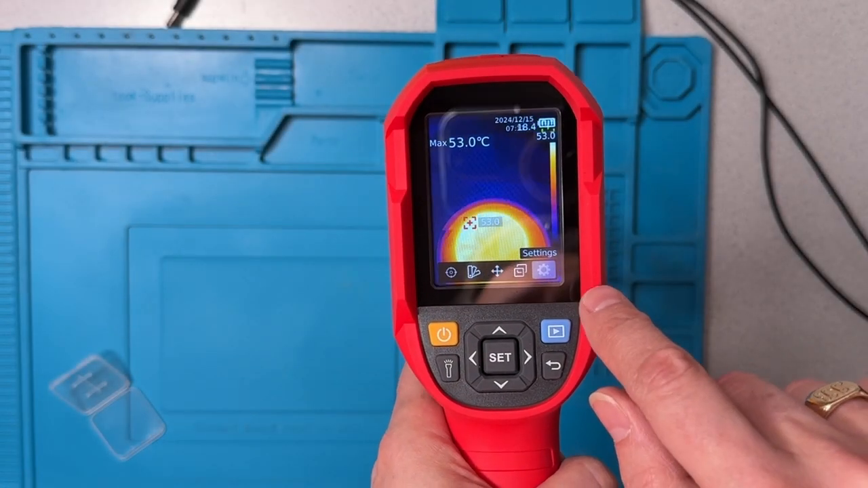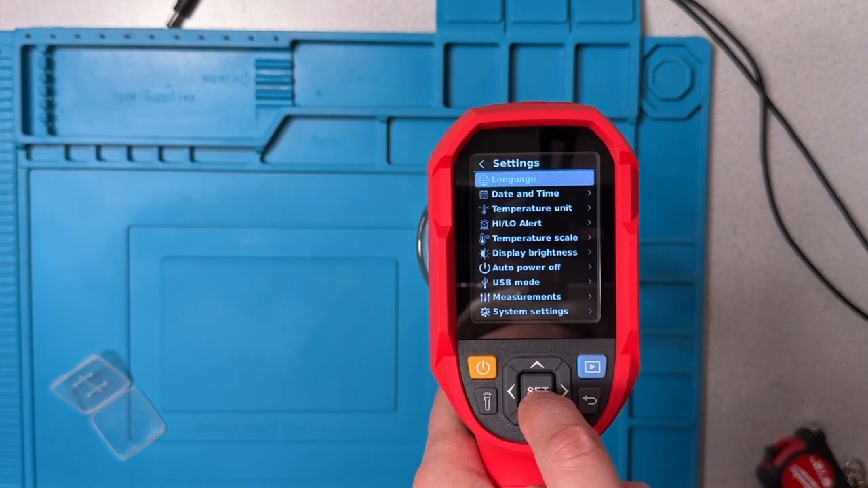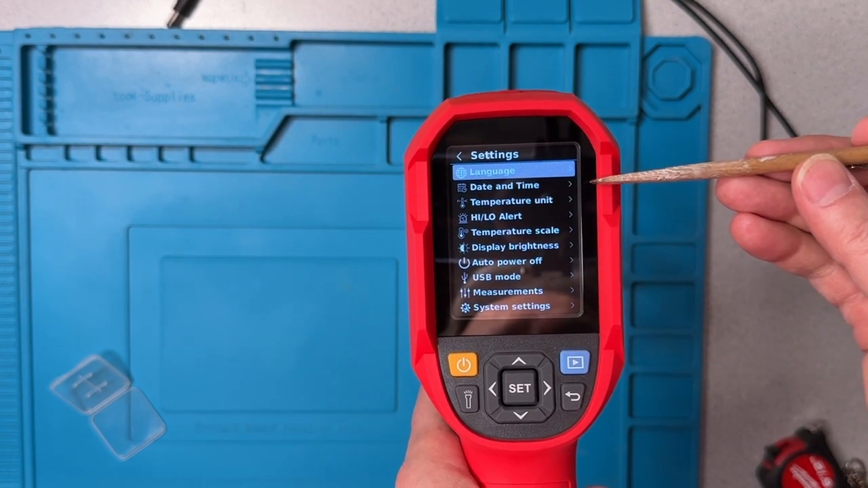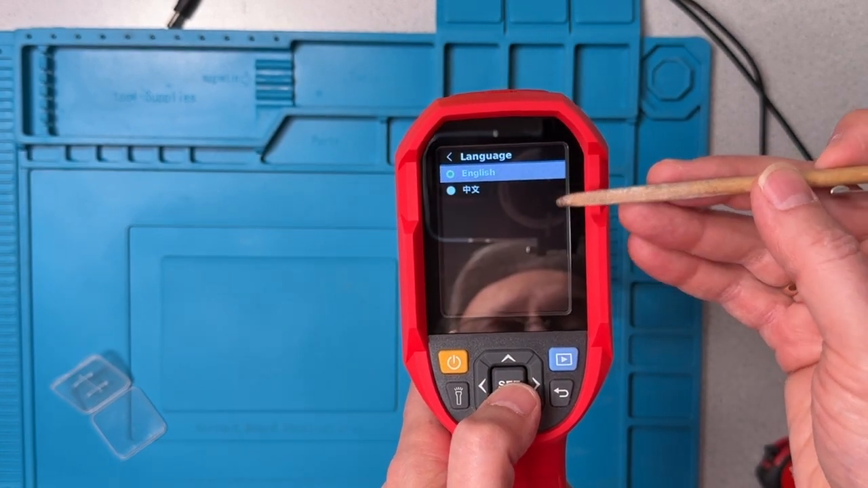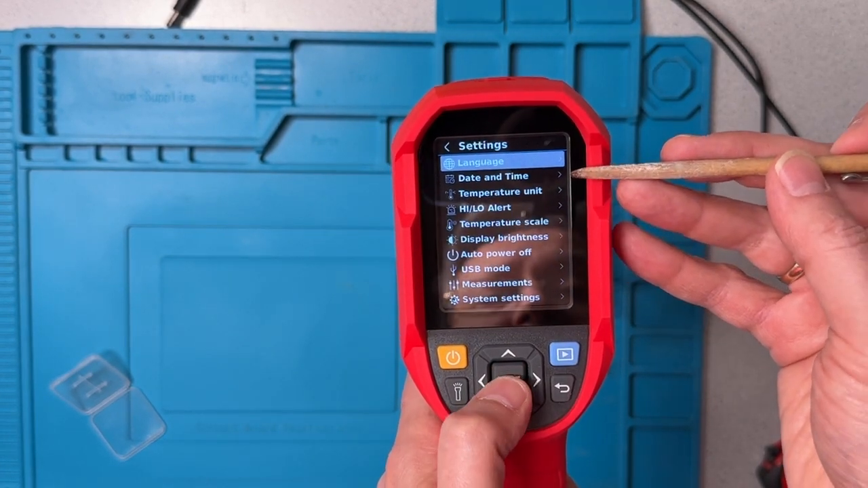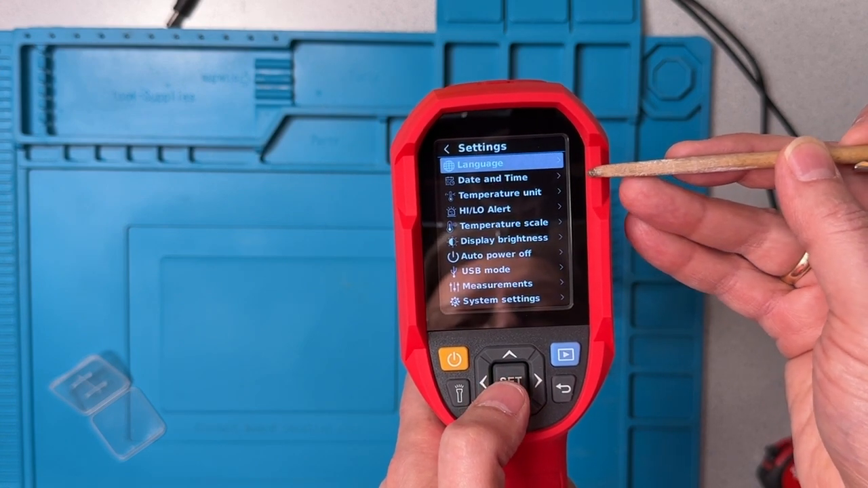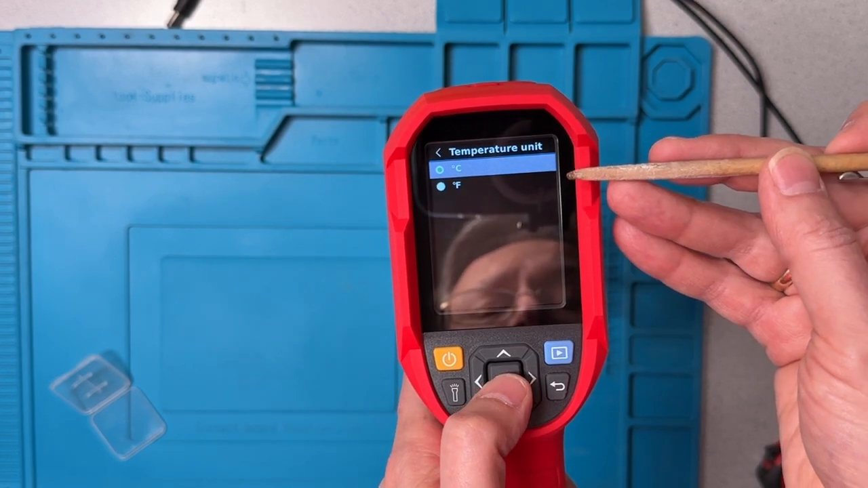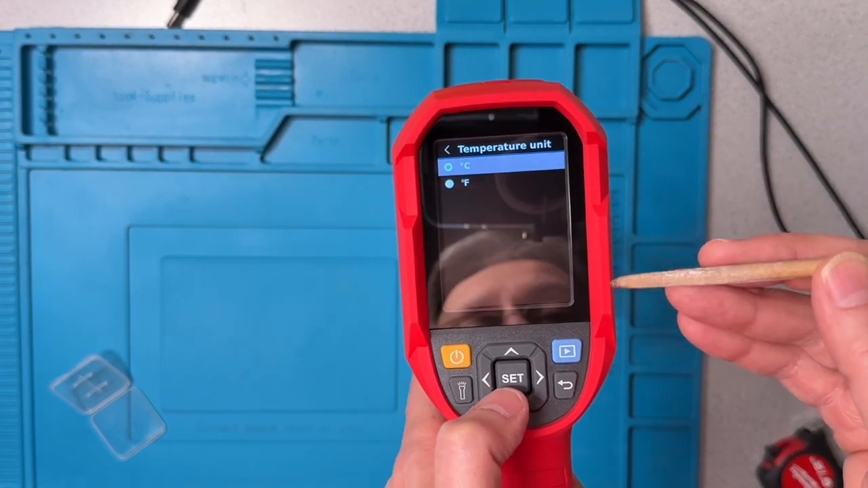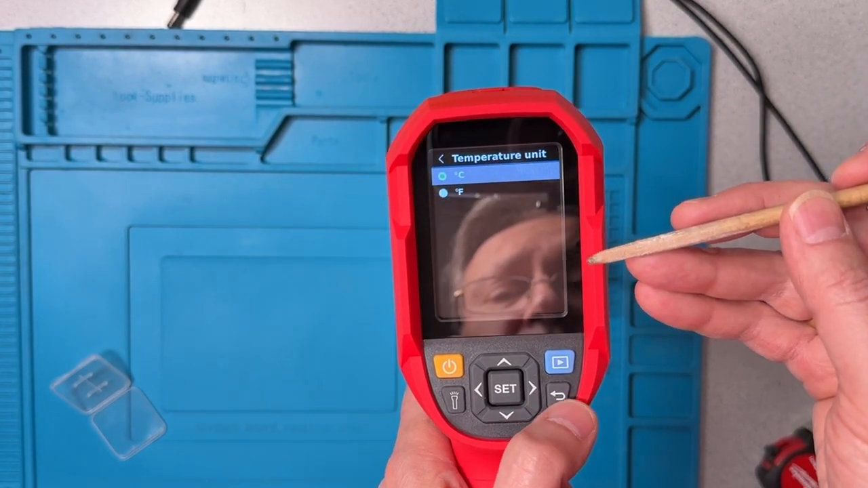The last item here is for settings. And so there are a lot of settings here. Let's quickly run through what they are. I think they'll be pretty obvious. Language. Okay, we can choose between English and Chinese. Date and time. That will be useful for doing the image captures we'll talk about in a minute. Temperature units, Celsius and Fahrenheit. A little surprising that they don't have a Kelvin setting, which would be easy.